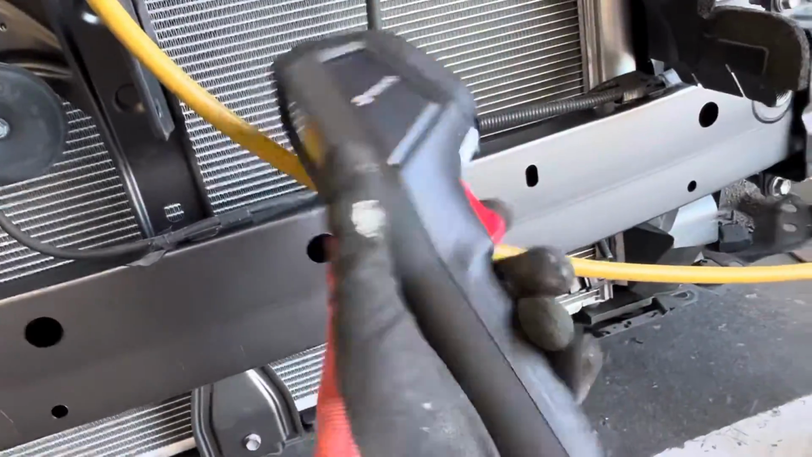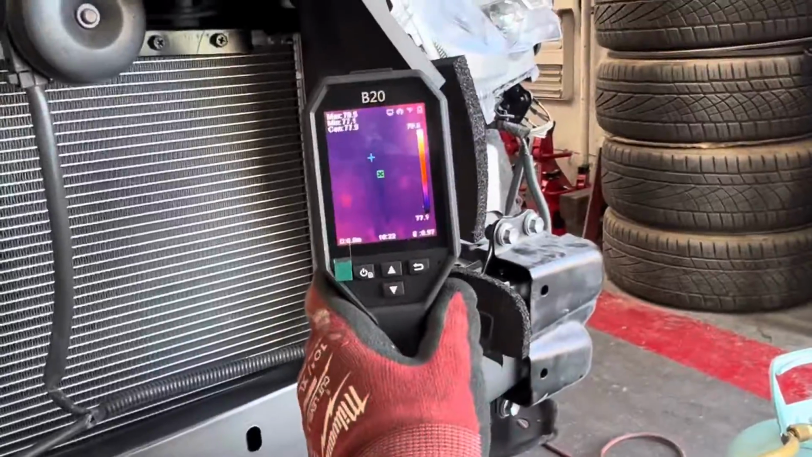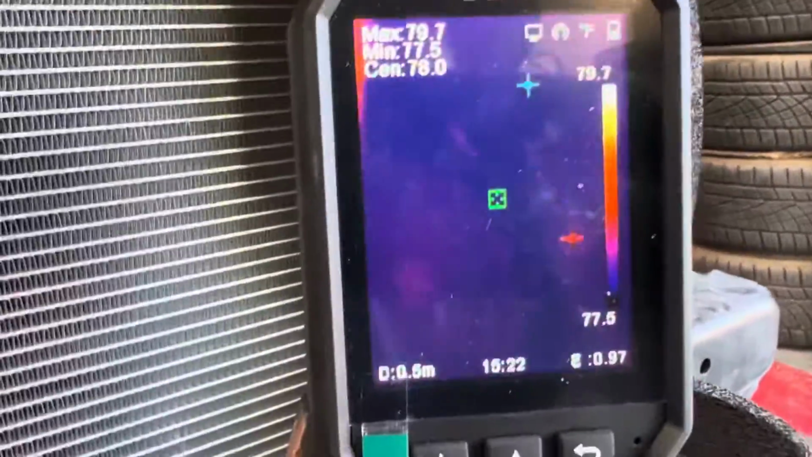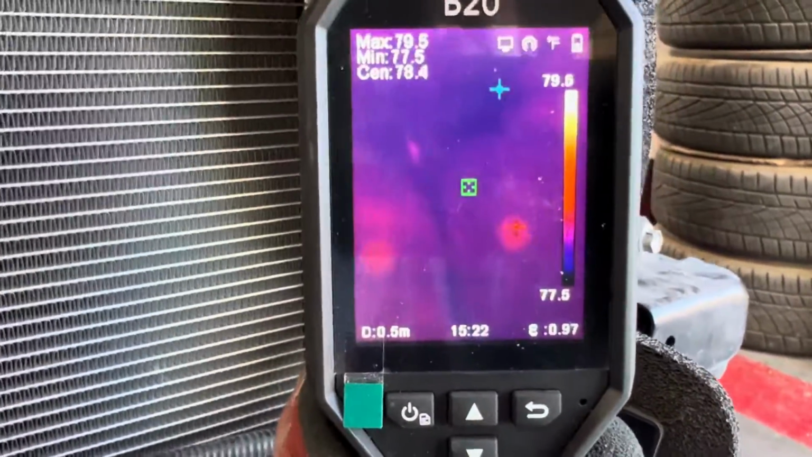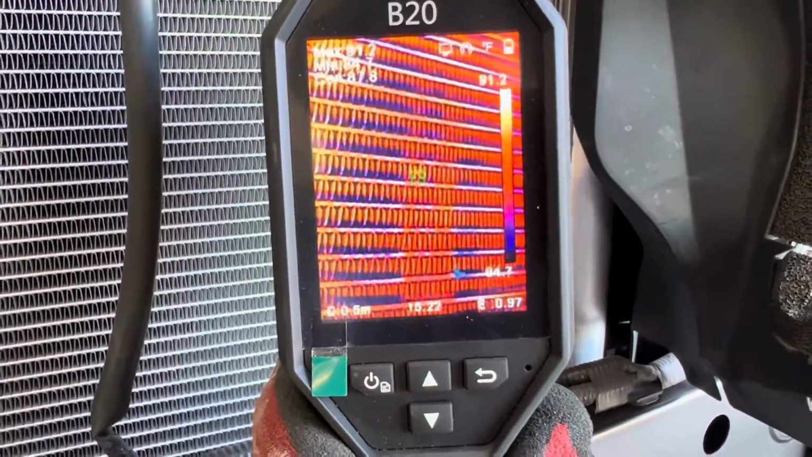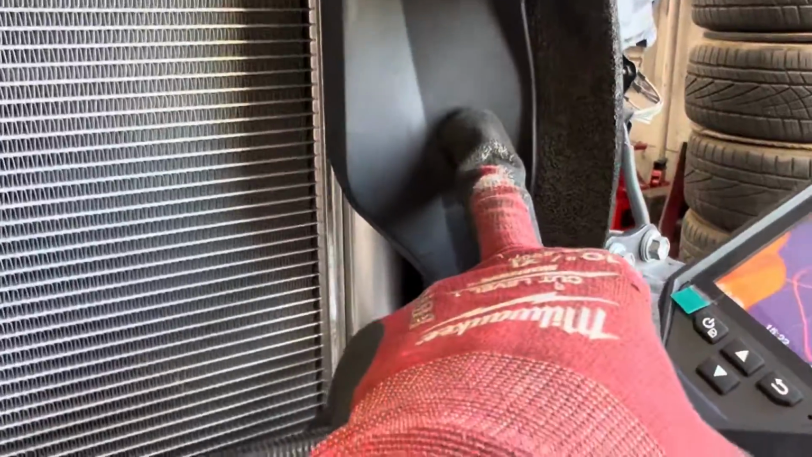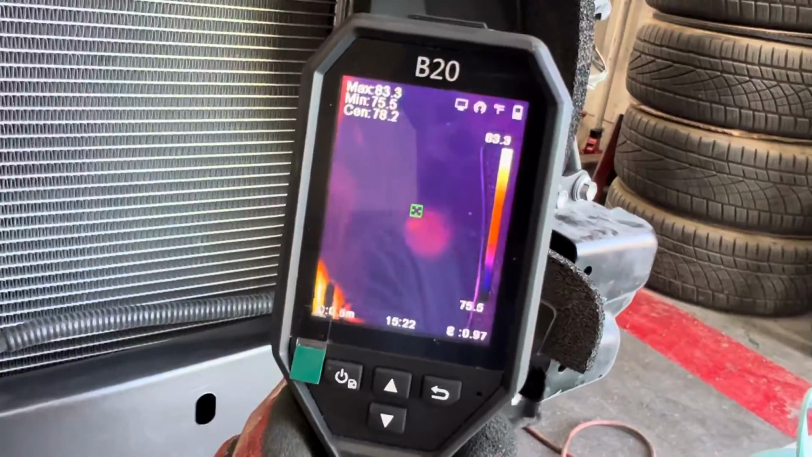So be careful what you try to measure, especially, you have to set your emissivity when you are doing something like bright shiny aluminum. Flat black, it does flat black really good. It's really fast and accurate on the flat black. So there's the flat black. You can see where my finger touched. And then we come over here to the bright aluminum, and it does quite a little bit of a spread there. See, I'm going to put my finger right here. See if we got some heat there. And there's my finger spot right there.